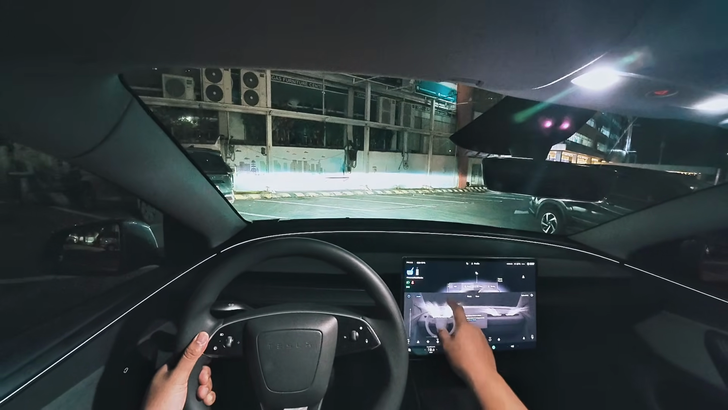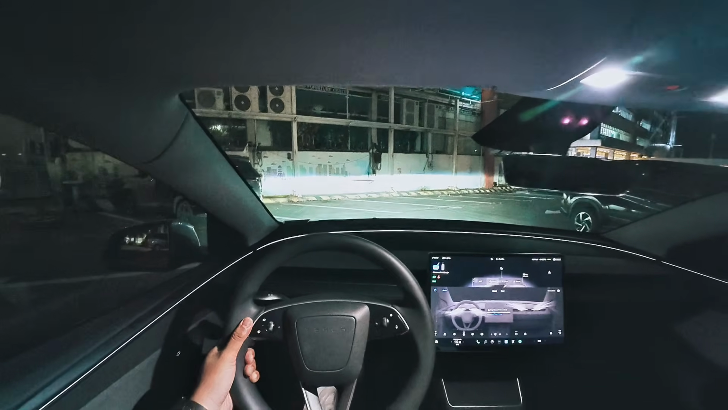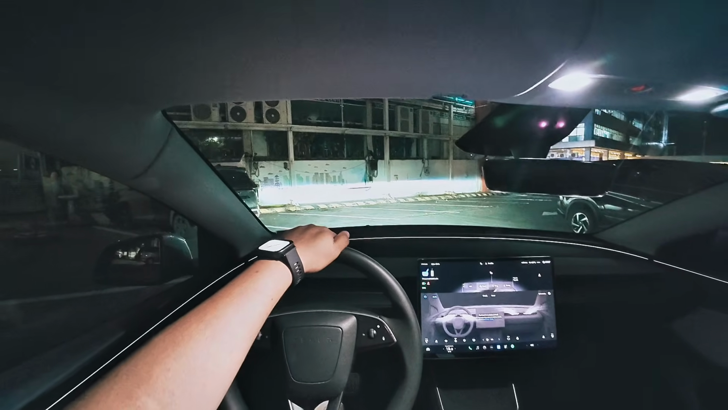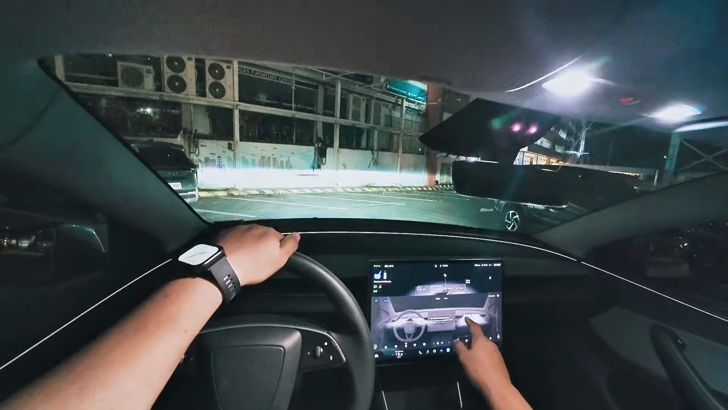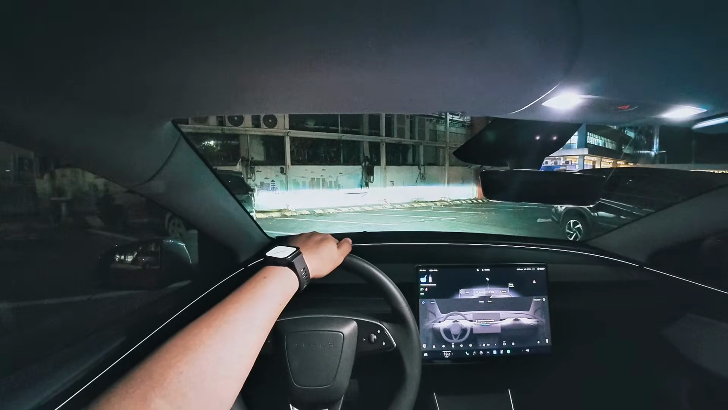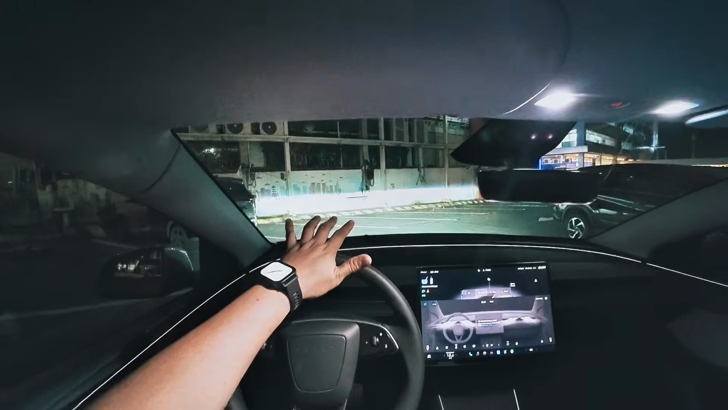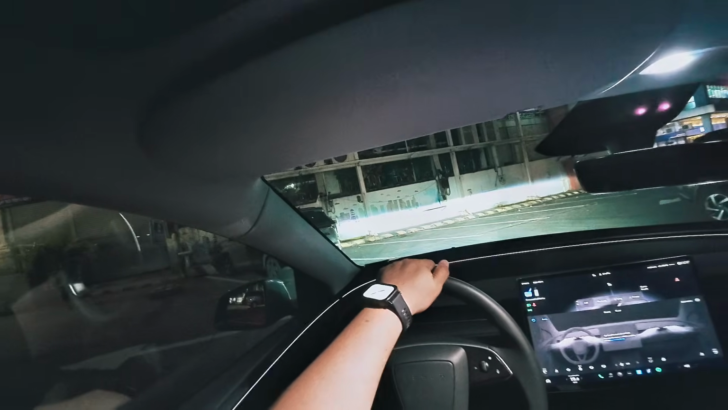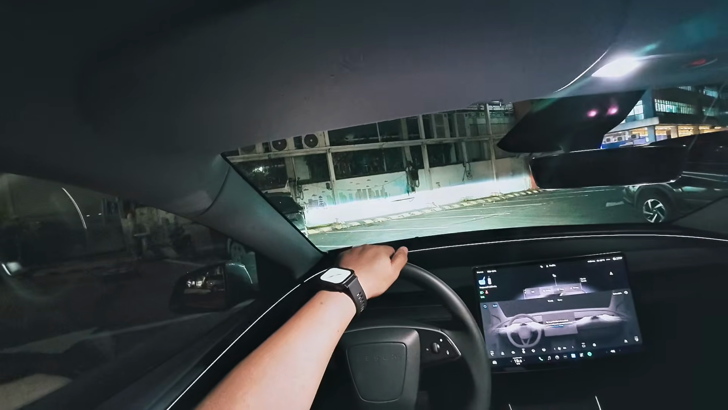There is a long wheelbase version, a long range version as well. It has two motors, which can go up to 600 kilometers. Crazy. But in my opinion, this is the model to get, because the Tesla Model Y starts at just 2,369,000 pesos. You heard that right, 2,369,000 pesos.